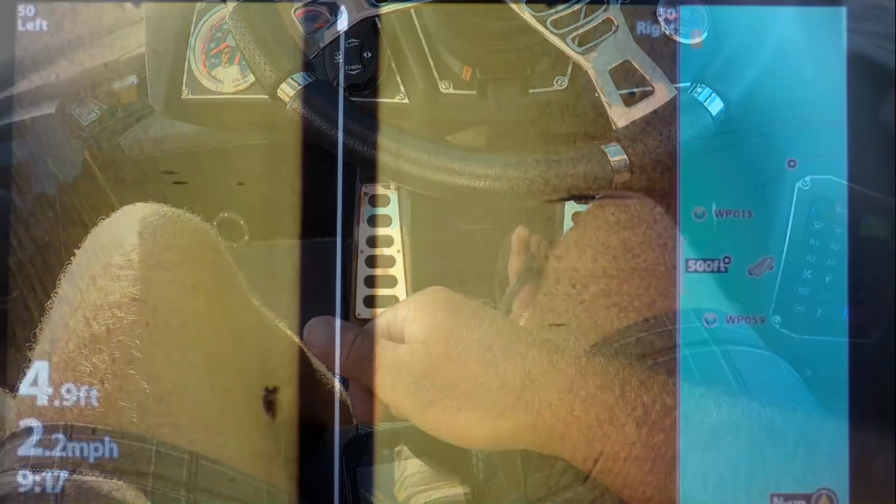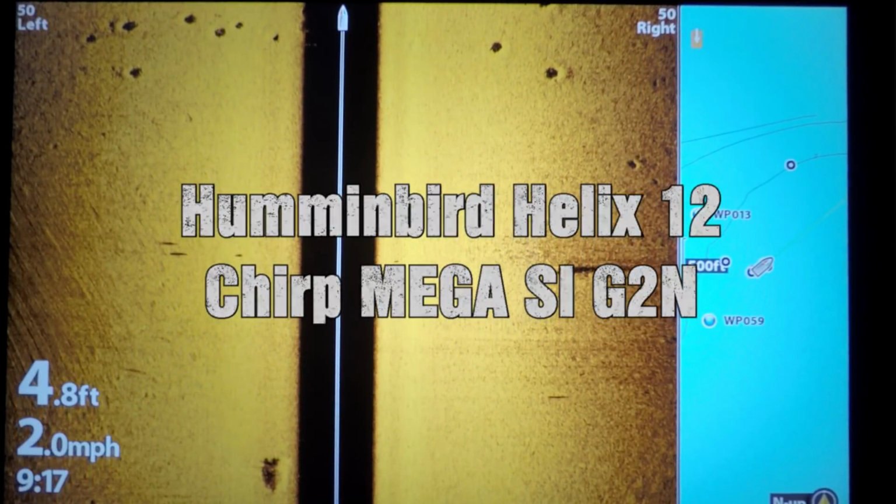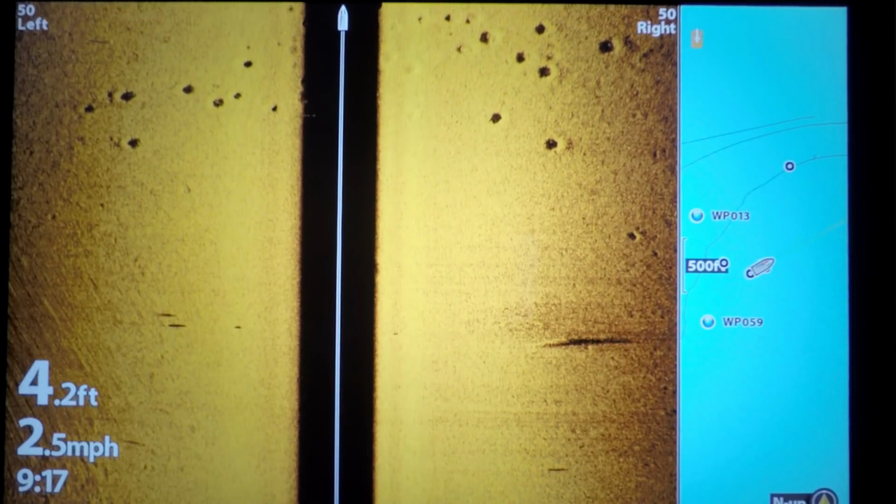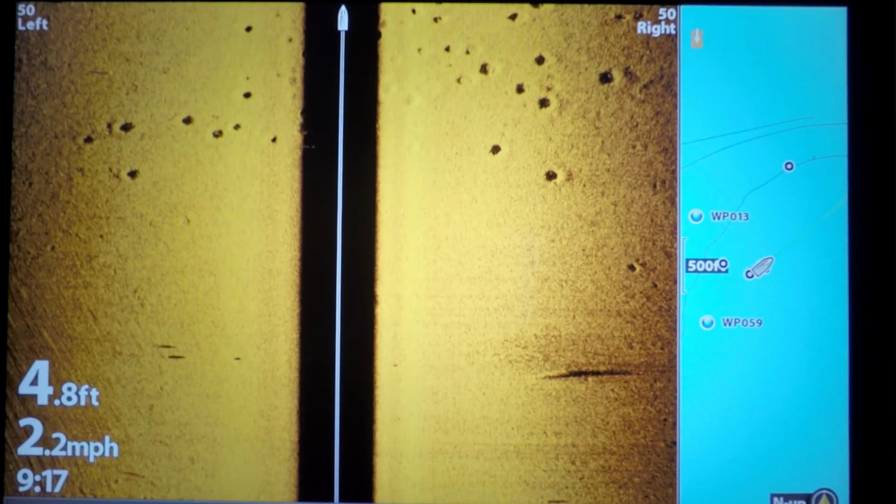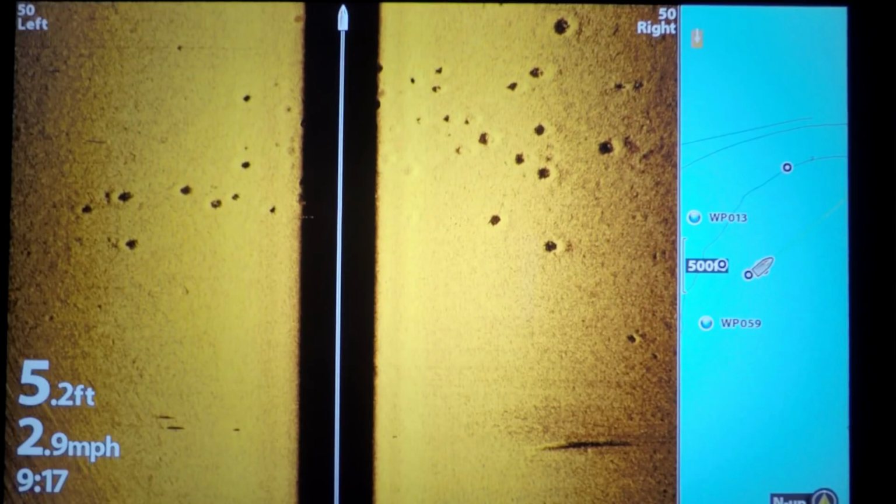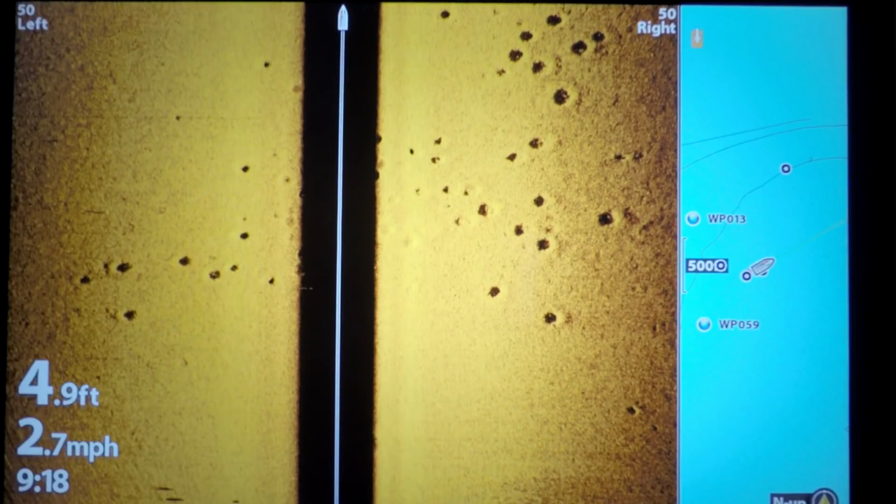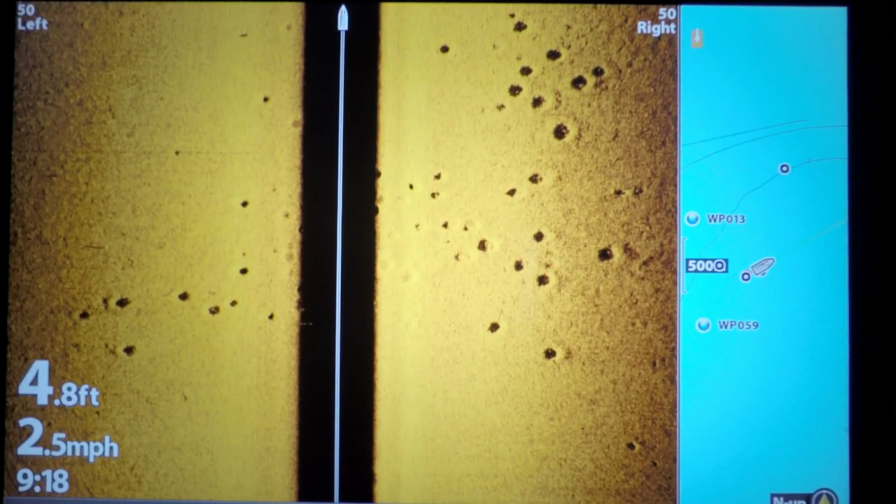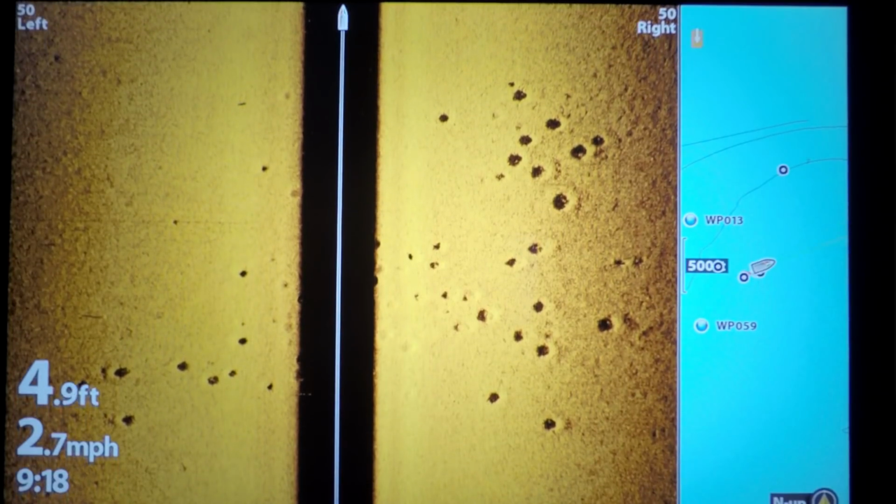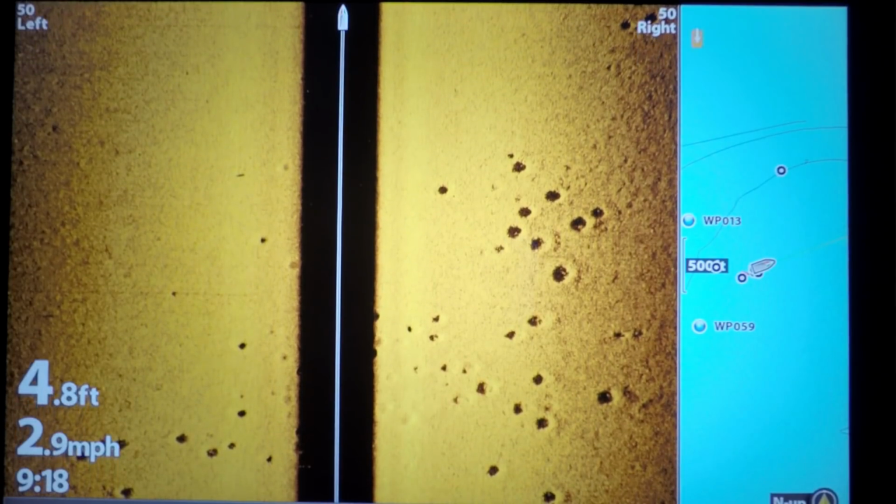Bluegill beds. Big old group of bluegill beds. Right where my waypoint is. Yep. You have to be idling though for that to be accurate. Because it's not shooting out like a cone like your down imaging or your regular 2D would be. It's shooting just a thin line, so it has to be going over, it has to draw whatever it's going over.